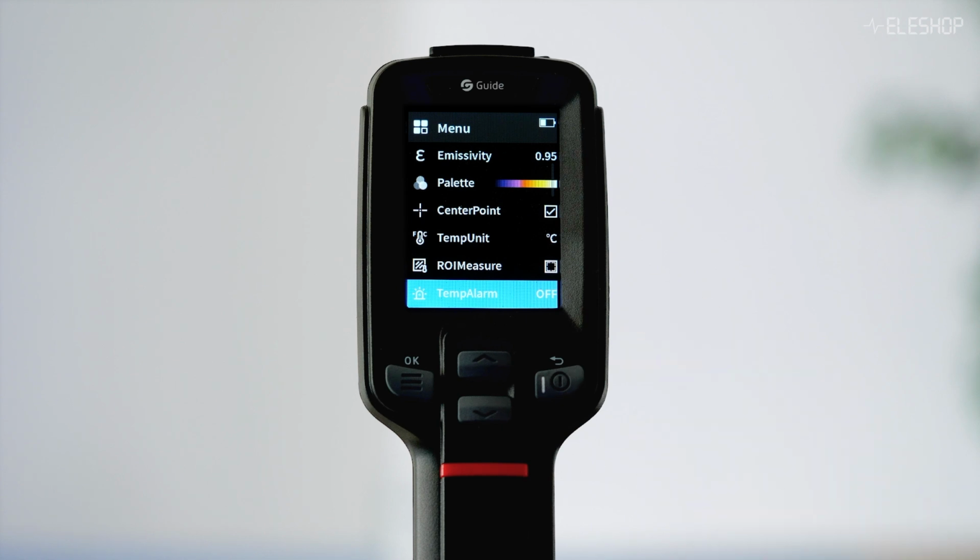Here we have temperature alarm. If it exceeds a high or a low temperature, it can give an alarm. If you monitor something for a longer period of time, this can be useful, but for normal use, just leave it off.